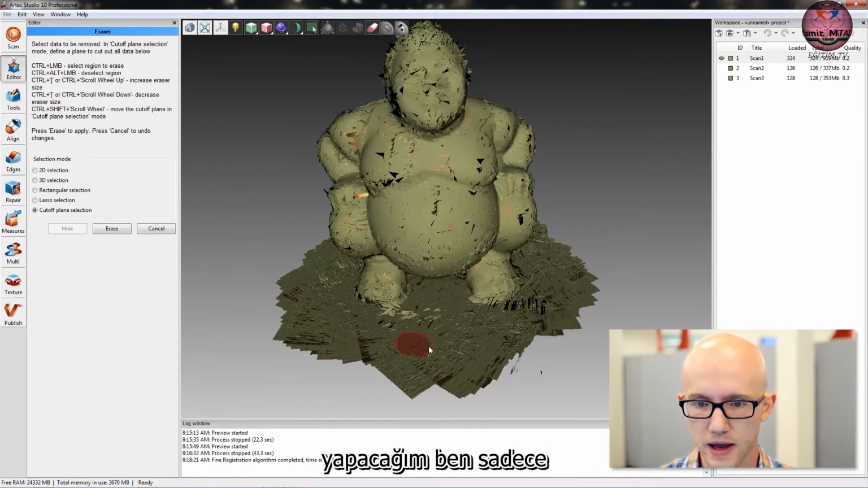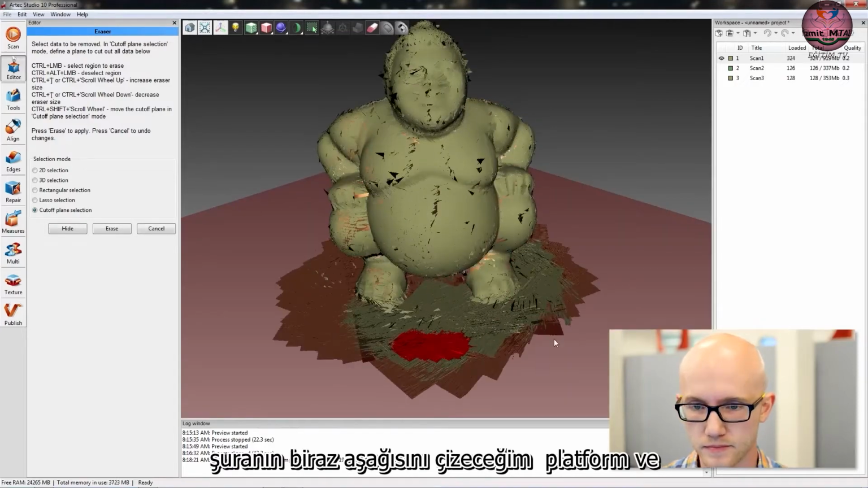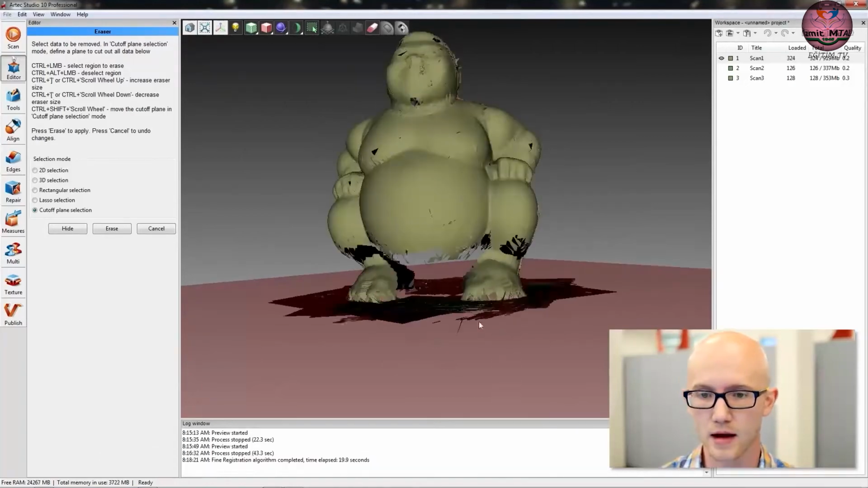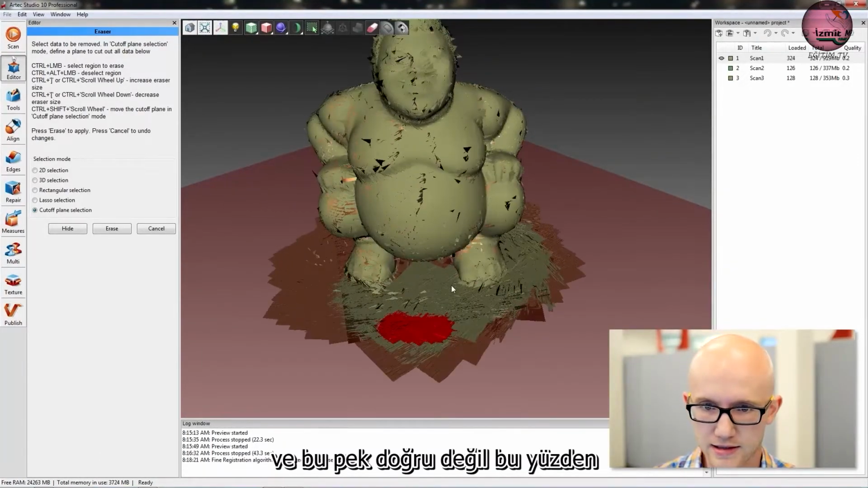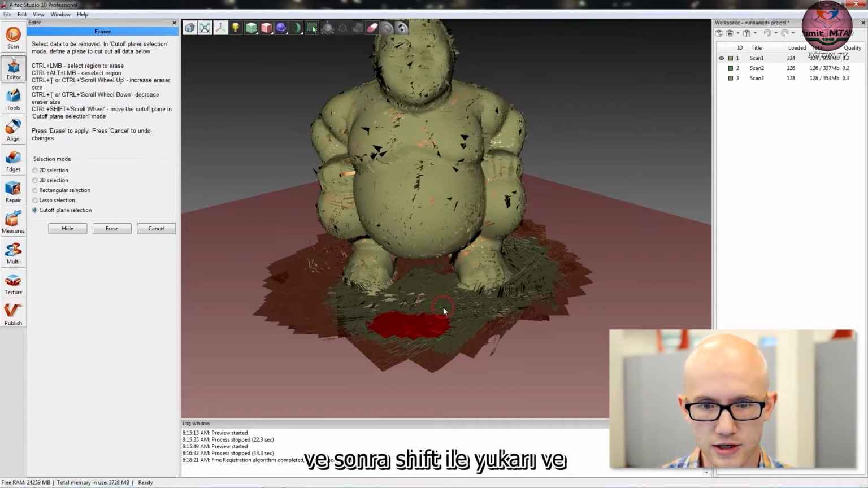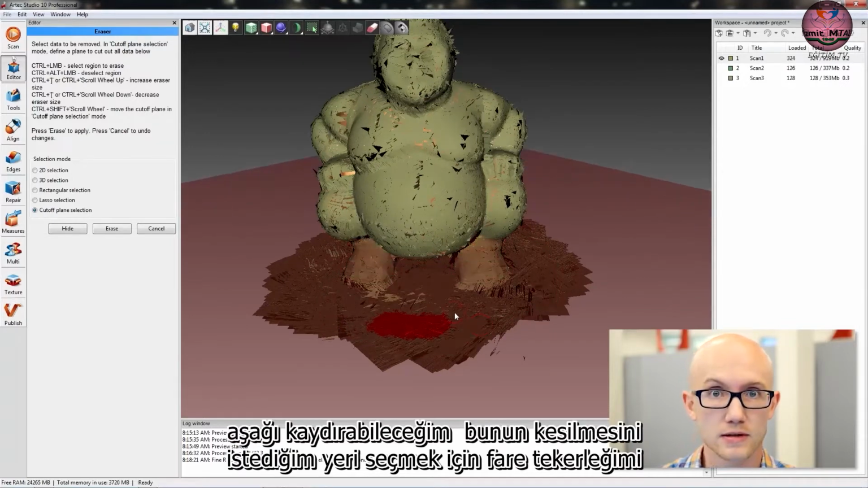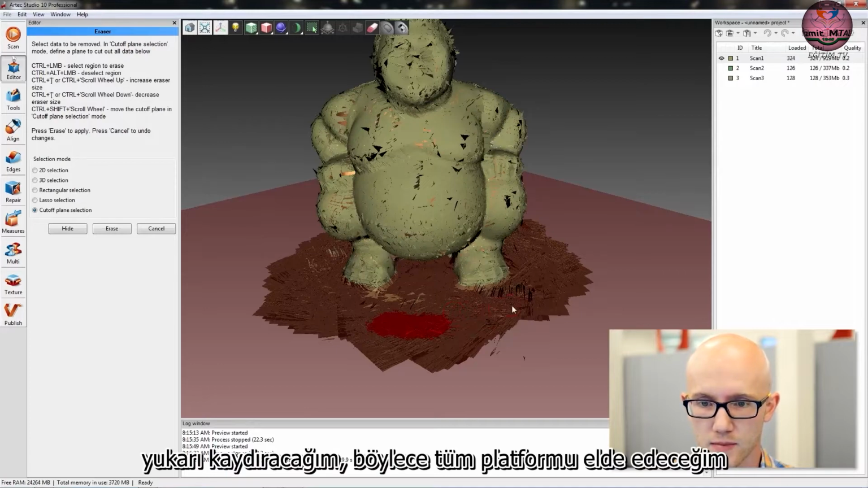I'm going to just paint a little bit down here on the platform. And you can see it puts this plane down there based on the surface that you painted on. And it's not quite right, so I'm going to hold Control and then Shift. Then I can scroll up and down with my mouse wheel to select where I want this to cut off. So I'm going to scroll up so I get the complete platform.